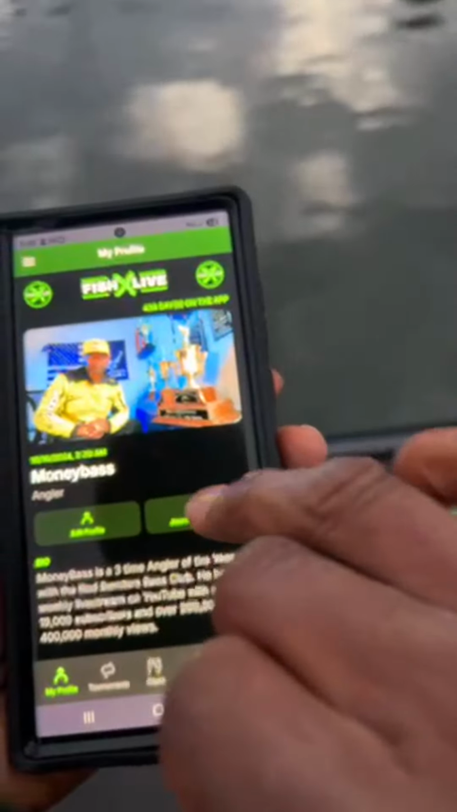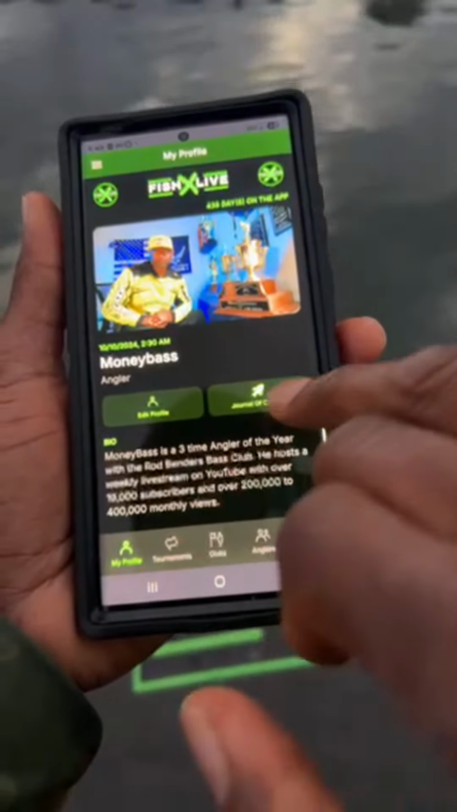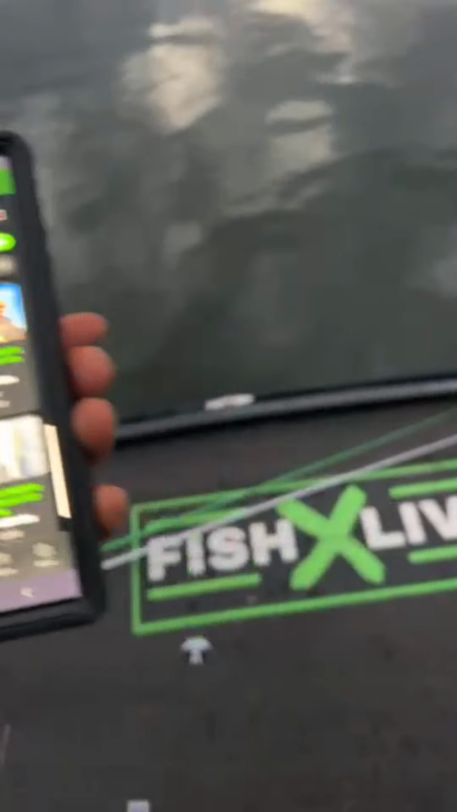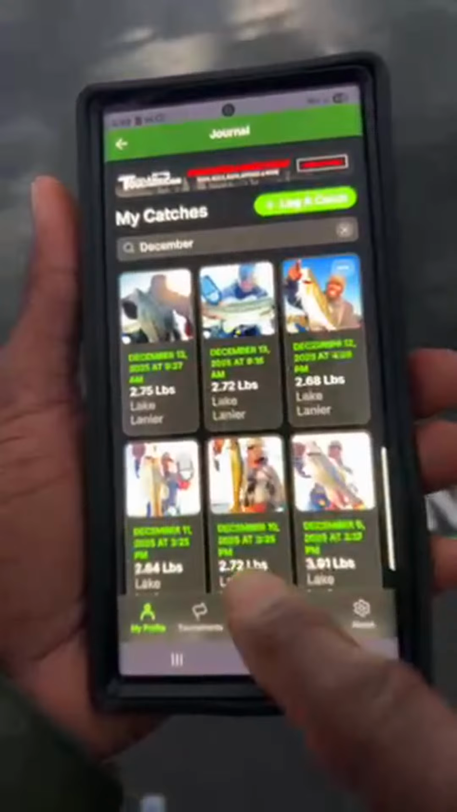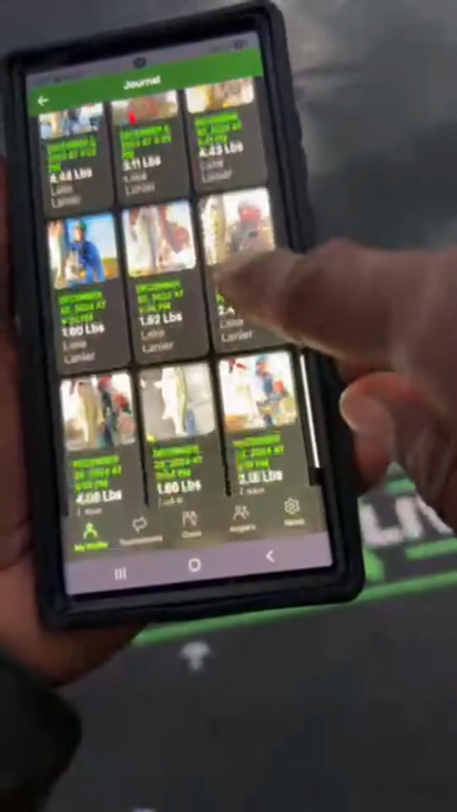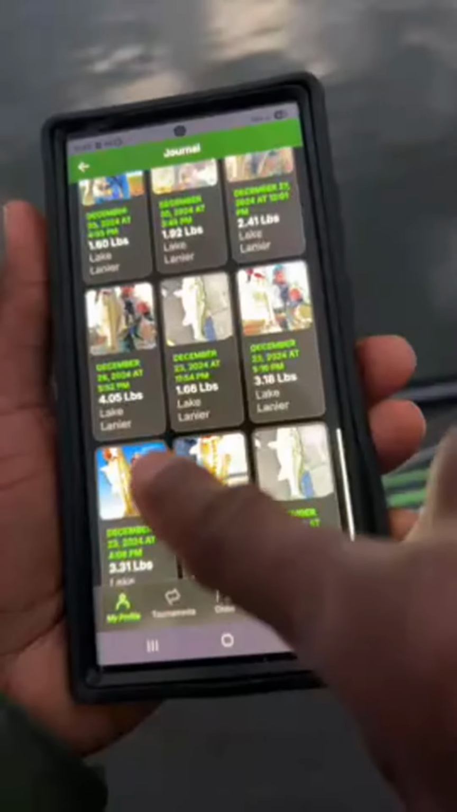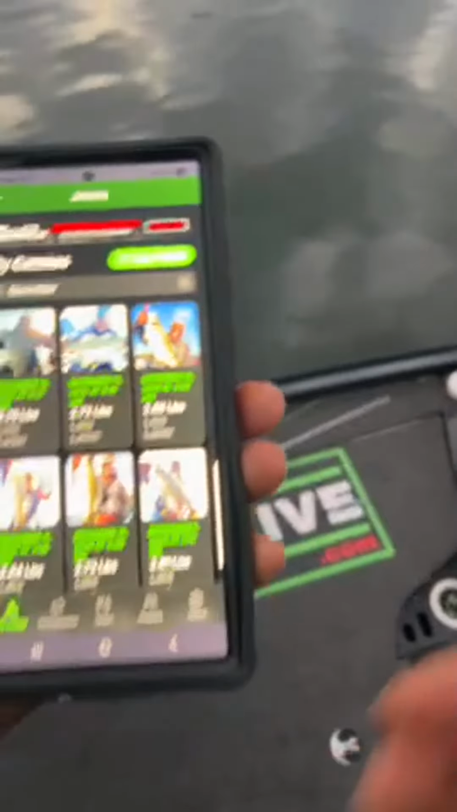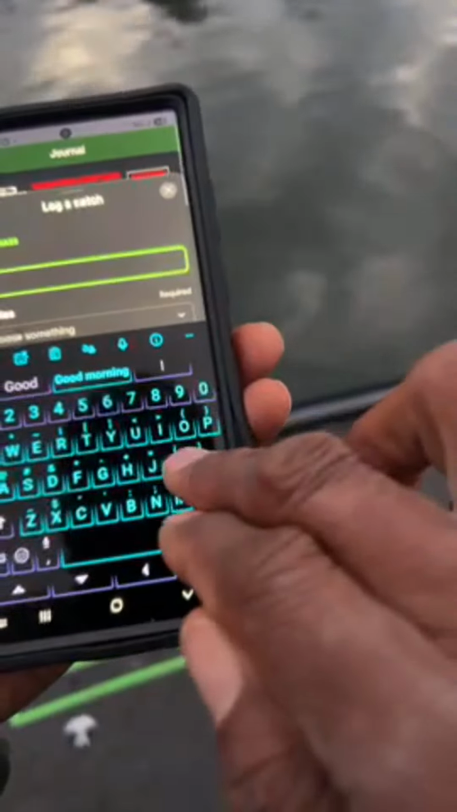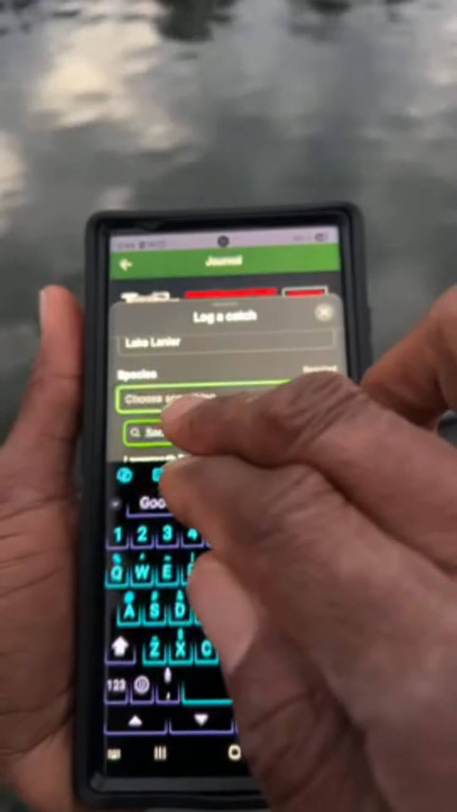This is what allows me to open up FishXLive and go to my journal of catches. They're the fish that I have been catching in December so far. There's a 4-pounder, and they're just sorted by the date right now. All right, so we're going to add this catch in here. This is Lake Lanier, and the species is a spotted bass.